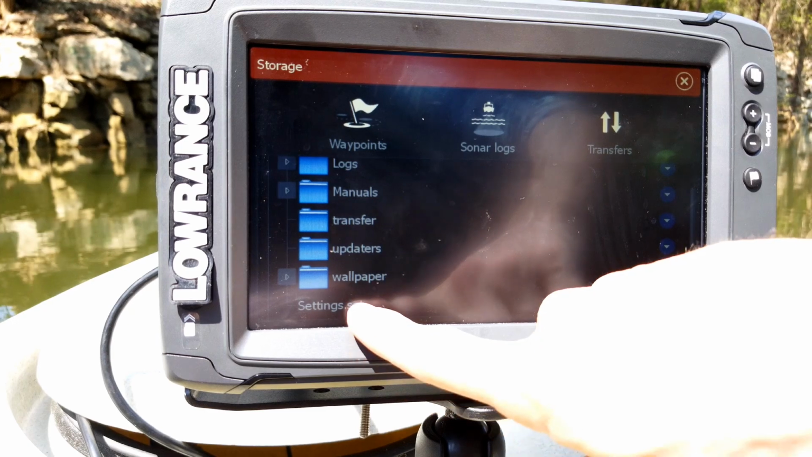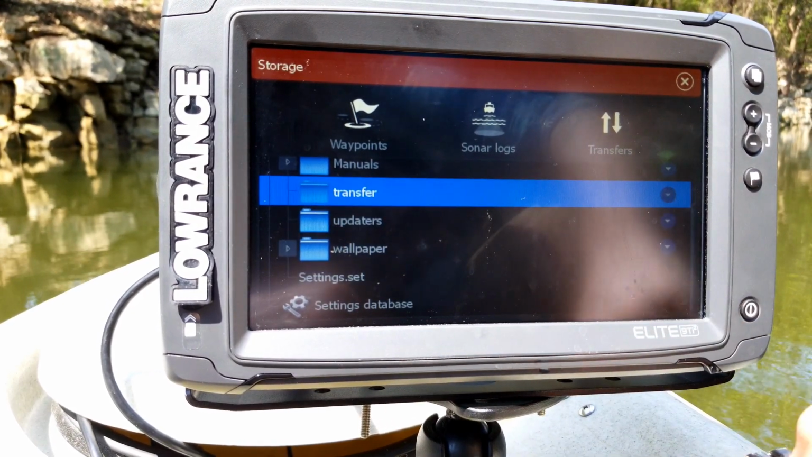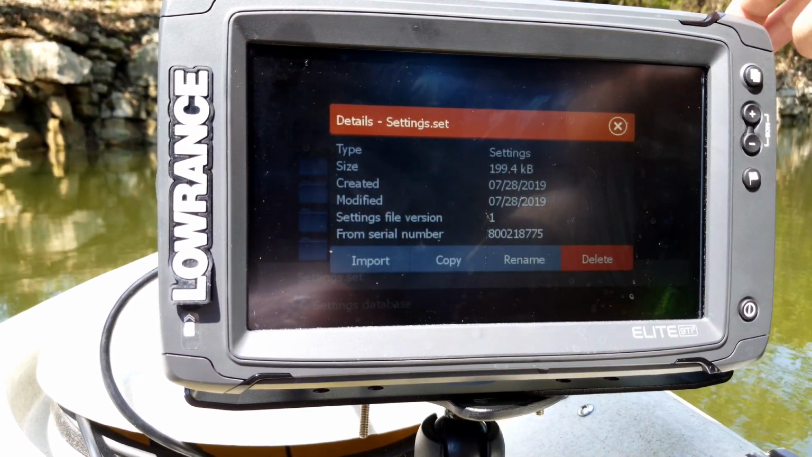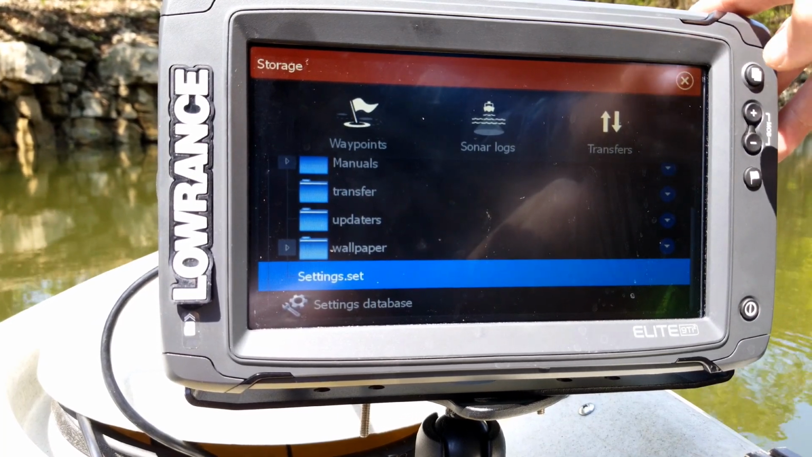And so you can see that popped up here. Now it says settings.set. So if I wanted to import those back in, I could literally just click on it, I can hit import, and it'll load my files right back into the unit, to how initially you had it saved.